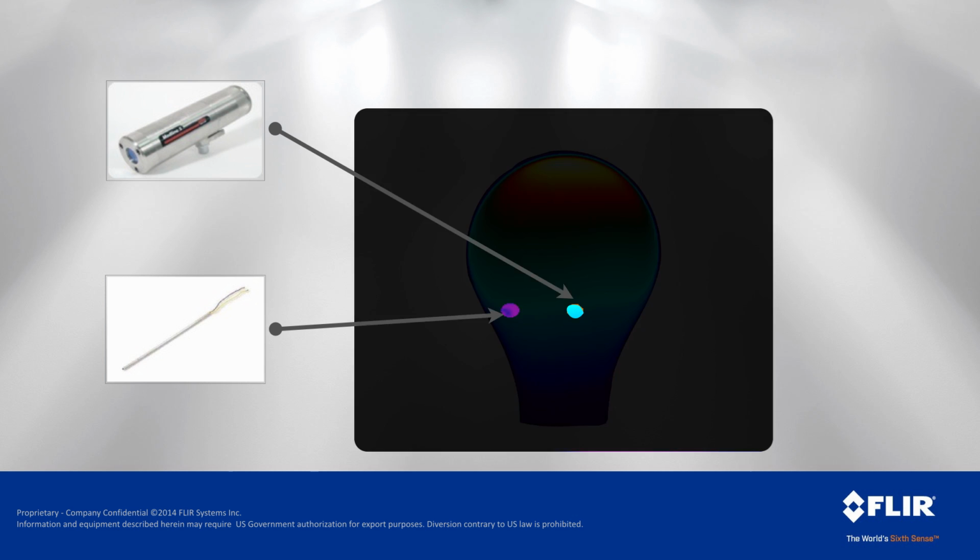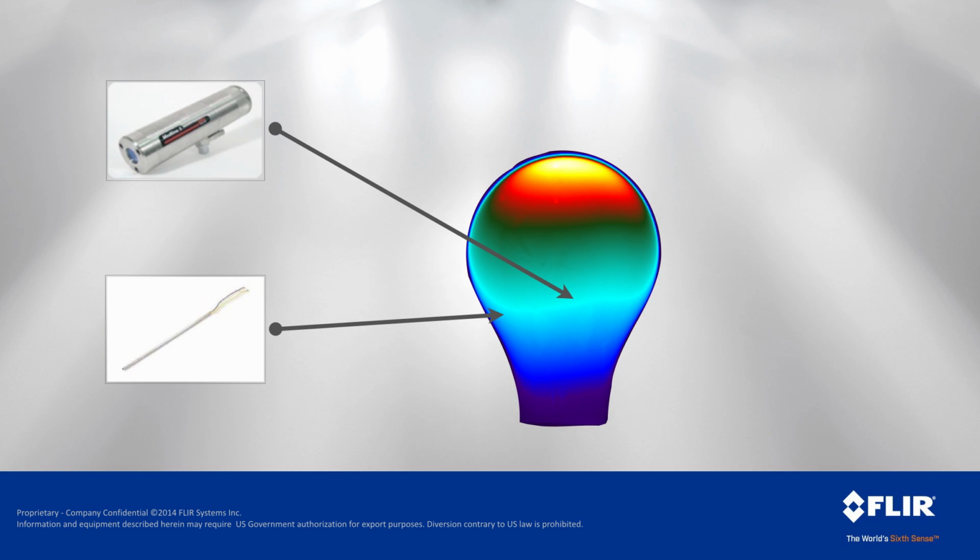But with an infrared camera, we're able to see the full thermal characterization of our part. So we can see not only hot spots, but we can also see cold spots and see how the gradients transition across the part. And so this would allow us to better characterize, measure and develop our light bulb for this application. And that's some of the advantages of infrared. Thousands, tens of thousands of points of temperature measurement, non-contact, at the push of a button.